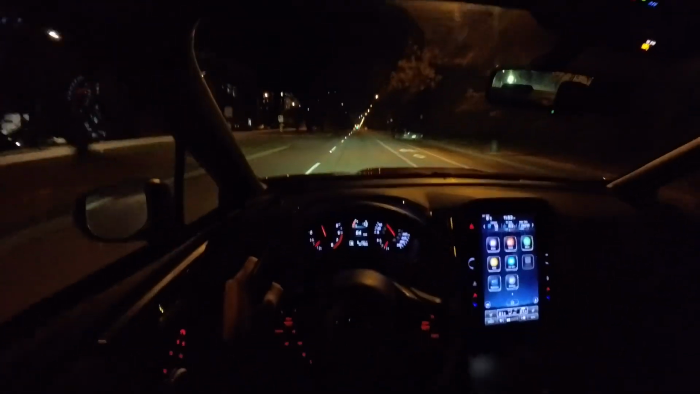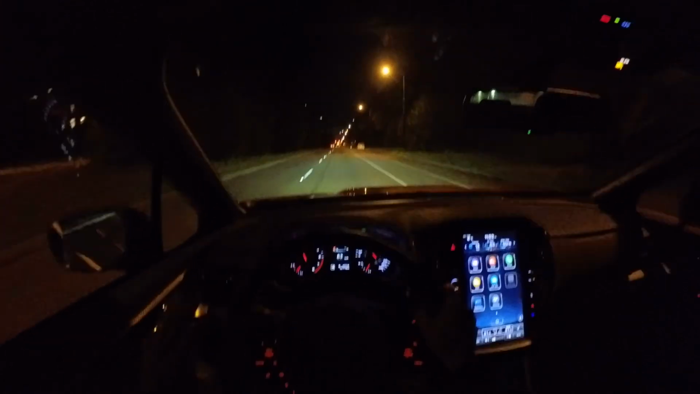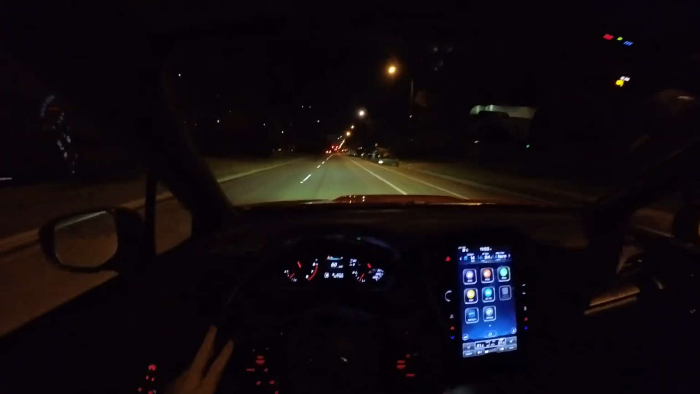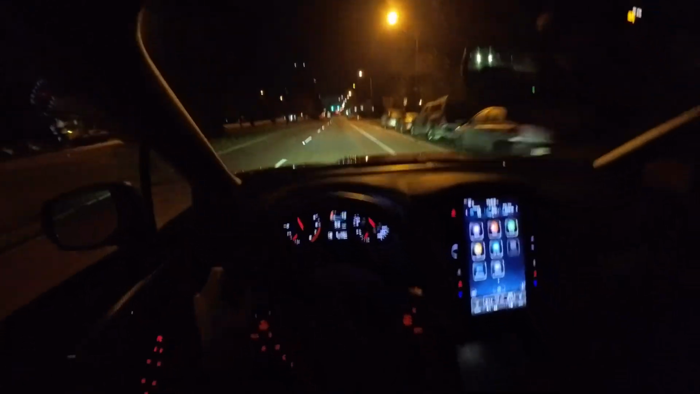So that's been super enjoyable over this time to tune the car in that way, and that was done just using the Cobb Accessport, and then the Drunkman tuning, D-Man tuning, stage 1 tune for 93 octane.